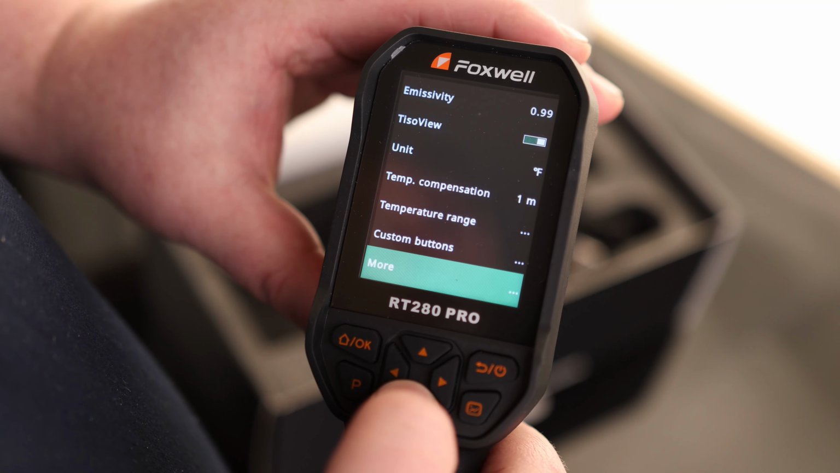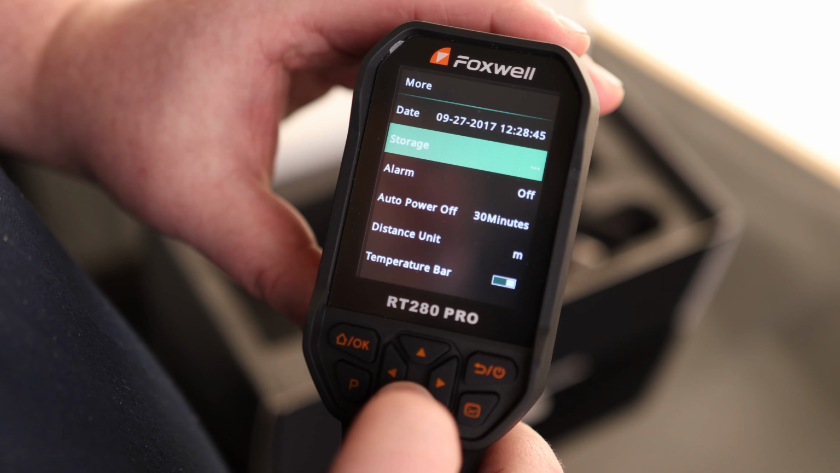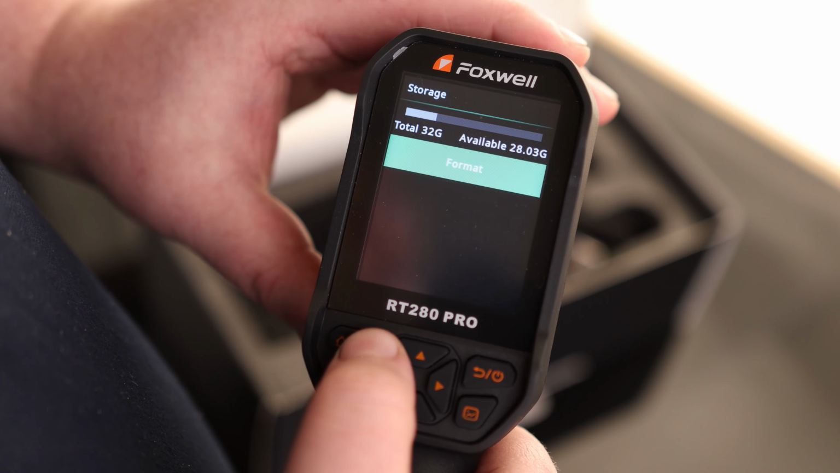So nice being able to kind of set this guy up the way that you want it for your scenario. You can adjust the date. We can format the internal storage.